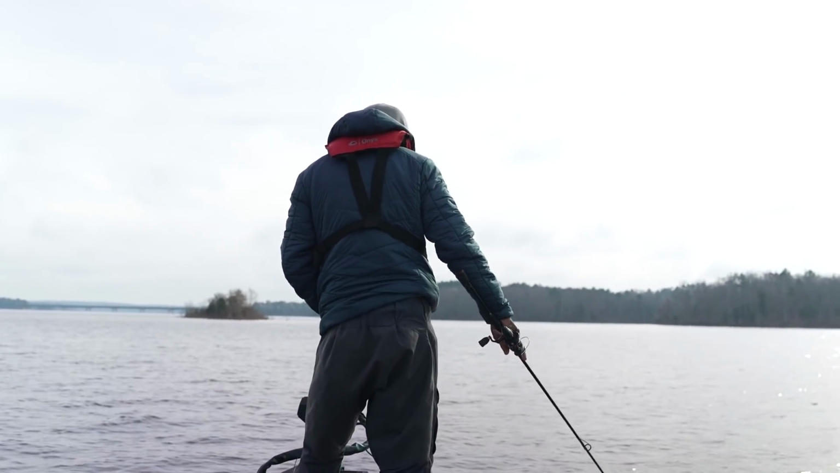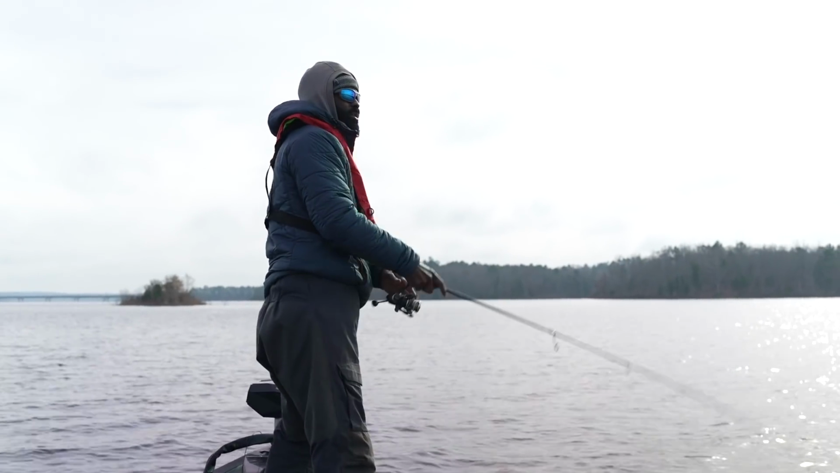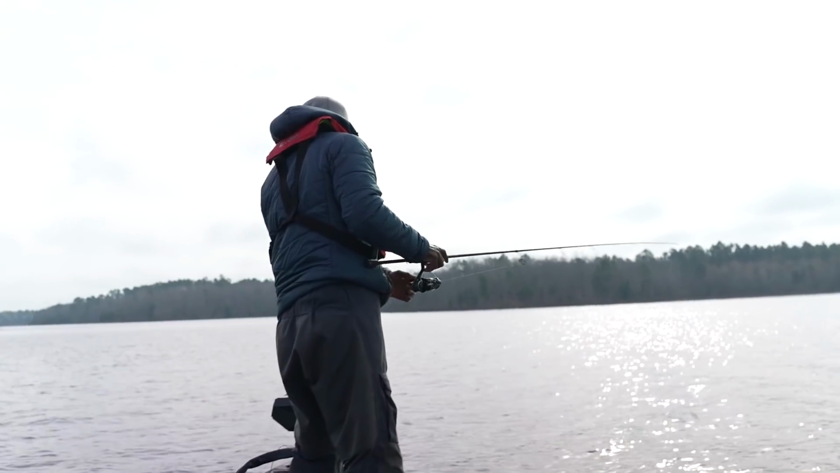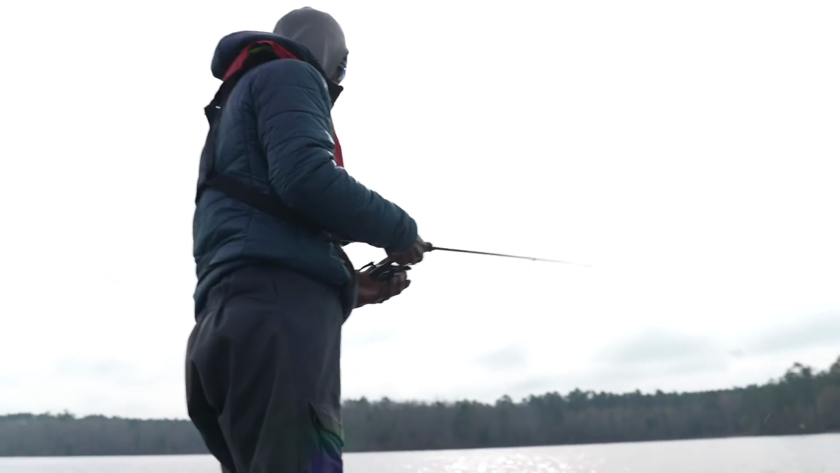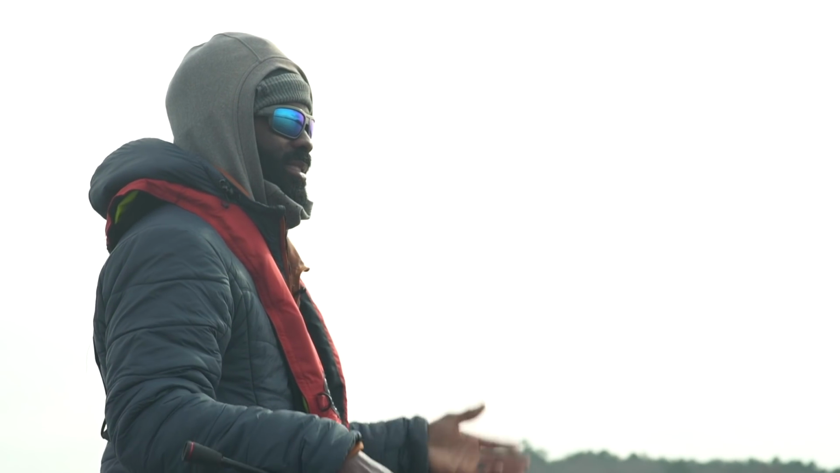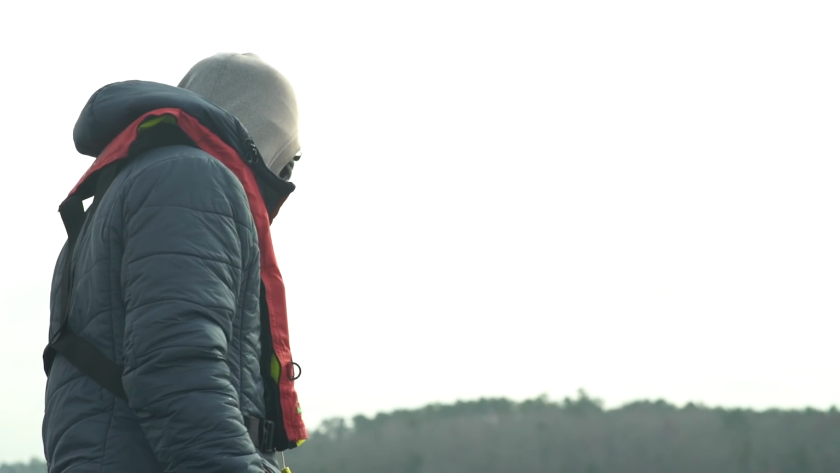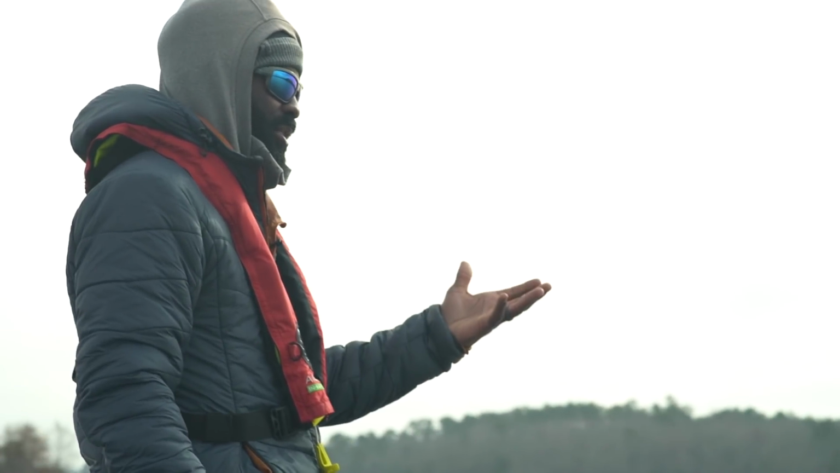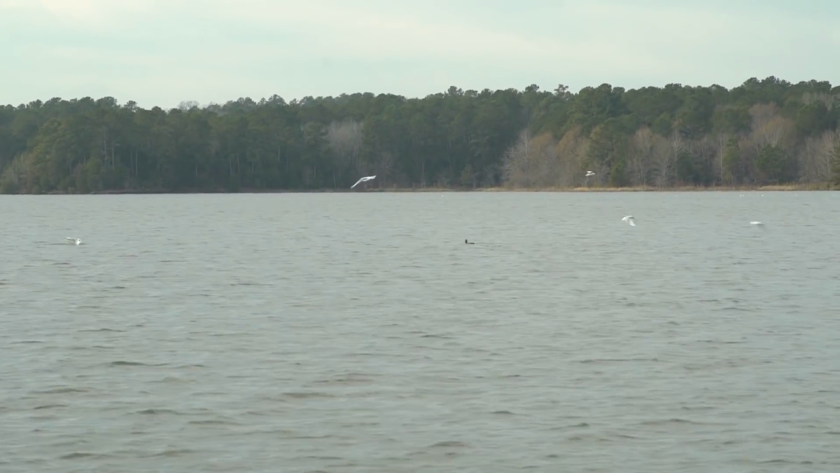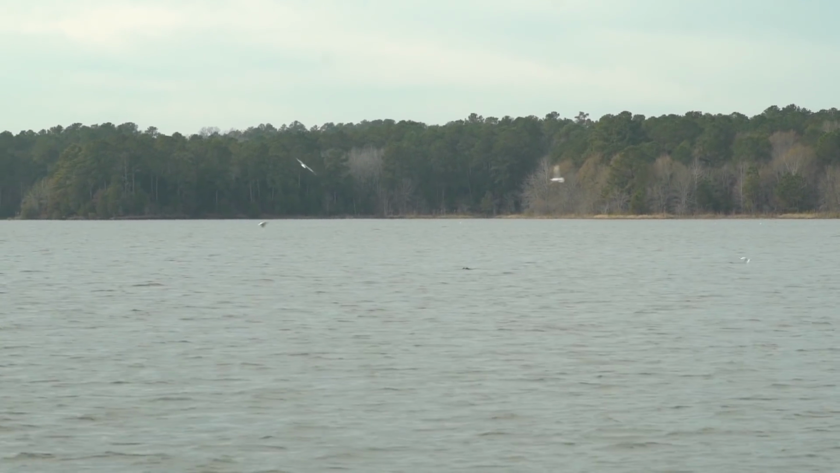It's war out here. This is a special time of the year though, because, not to be a deep philosophical person, but it's an interesting time of the year because you see how the ecosystem is working together and how all these elements make the lake such a special place, with the fish feeding on the bait that's under the water and pushing the bait up to the surface, and then the birds, that's literally all they do, fly around all day and look for bait that's been pushed up by the